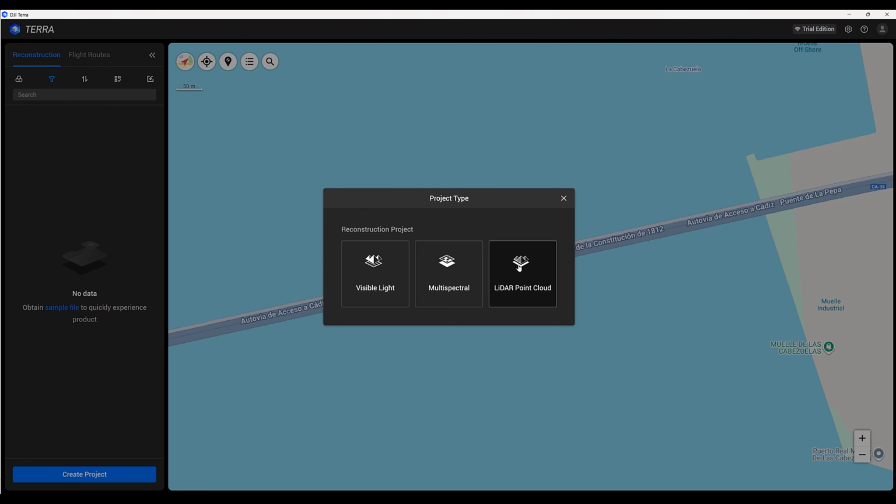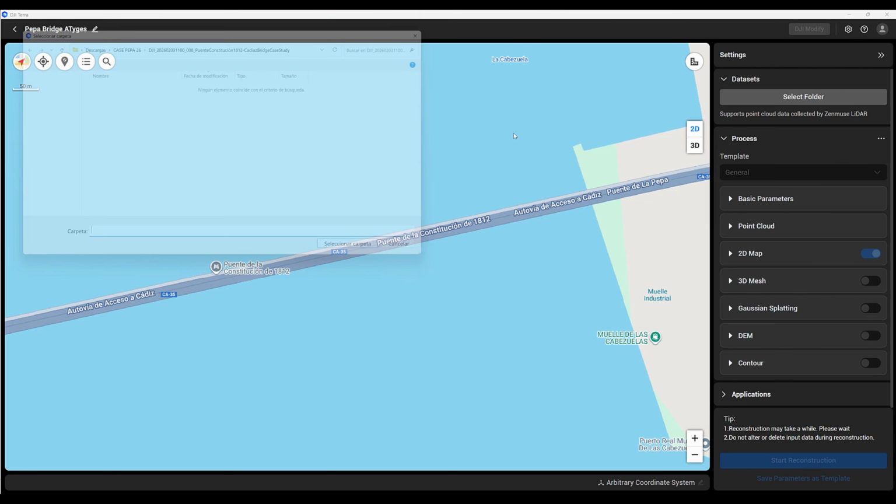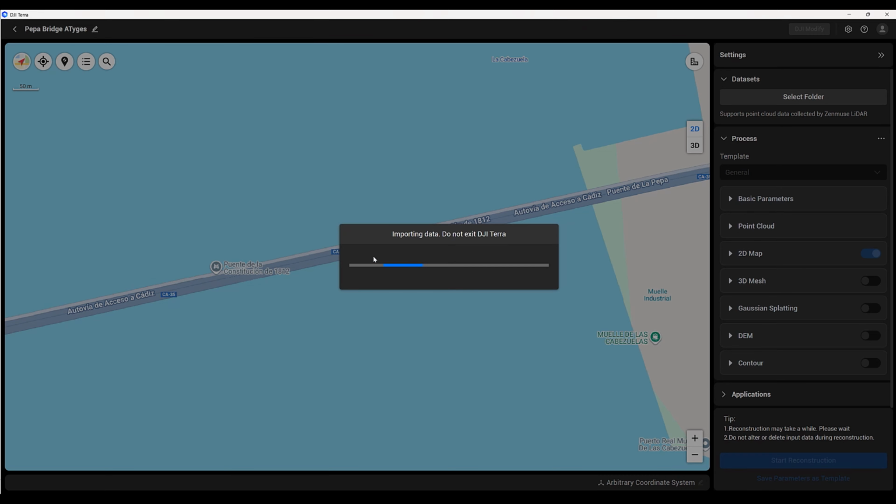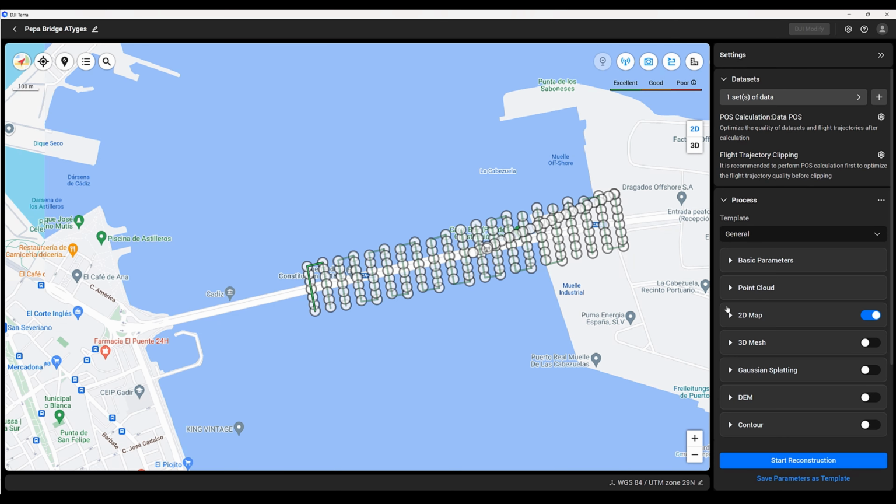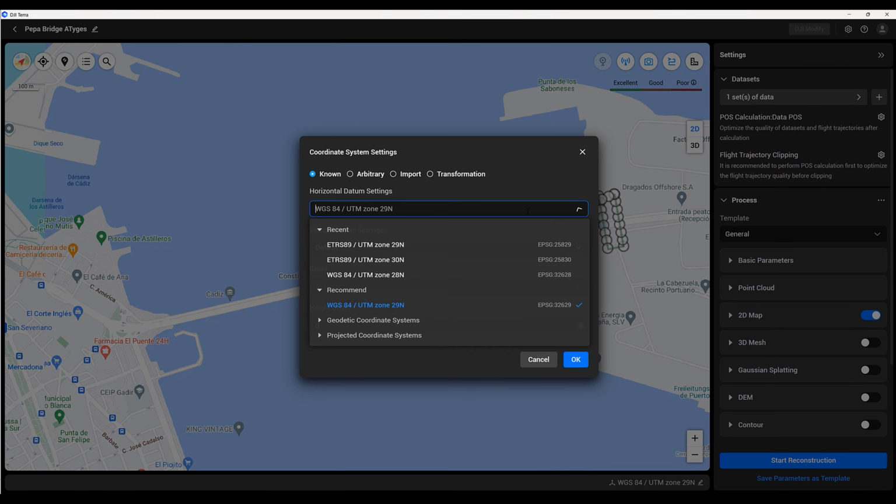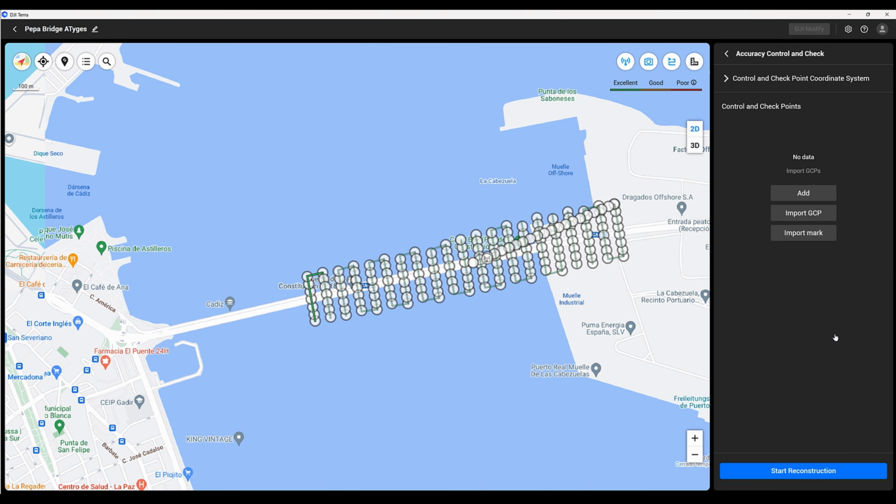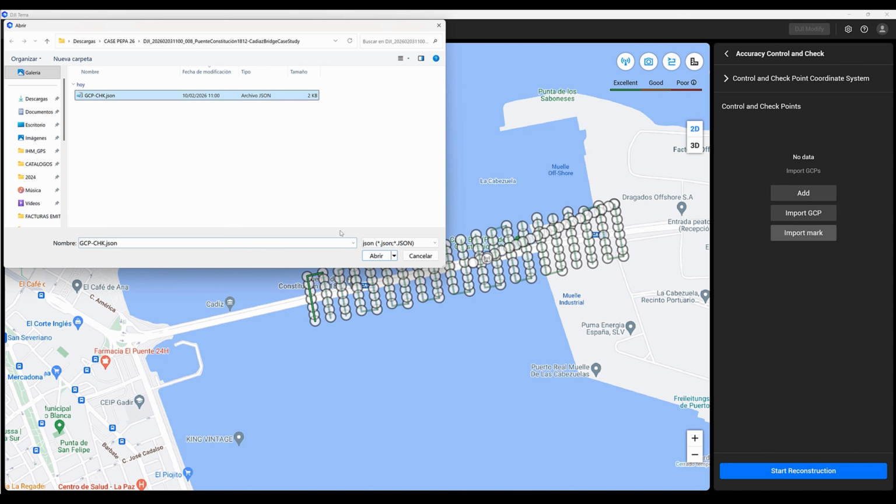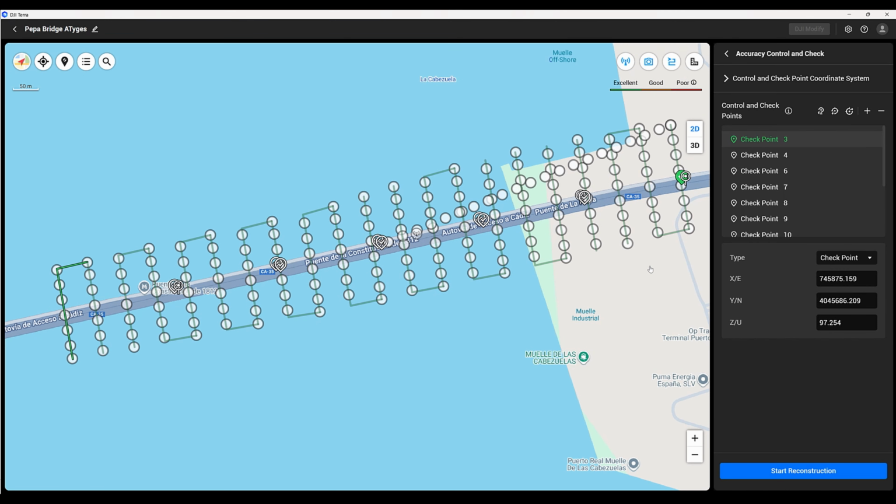After completing the data collection, all datasets are imported into DJI Terra. A new lidar project is created, and the folder containing the captured flight data is selected and loaded into the software. The coordinate system is then adjusted to match the local reference system used for the project. Next, the ground control data collected with the DRTK3 system is imported. This includes both ground control points, GCPs, and checkpoints. In this workflow, 3 points are used as control references, while 9 additional checkpoints are reserved exclusively for accuracy validation.